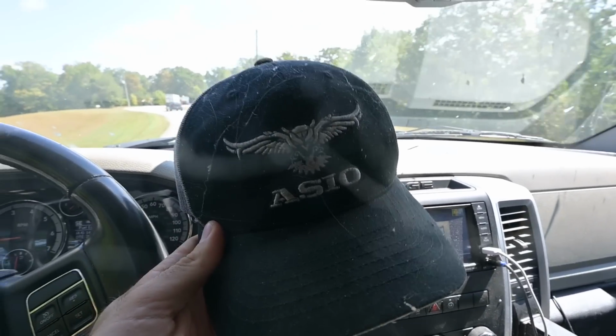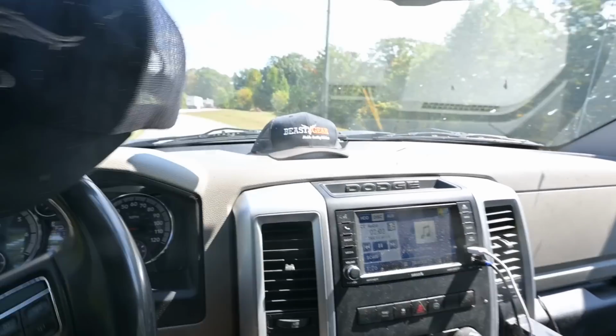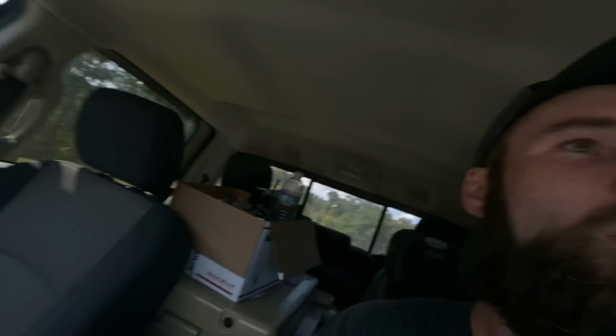I don't know if you can see that or not, but cobwebs are horrible. I don't know what's going on with the spiders this year, but they are everywhere. I usually walk through the woods and I'll get a few and they don't bother me at all, but man, it's a consistent mess of spider webs in the woods right now.